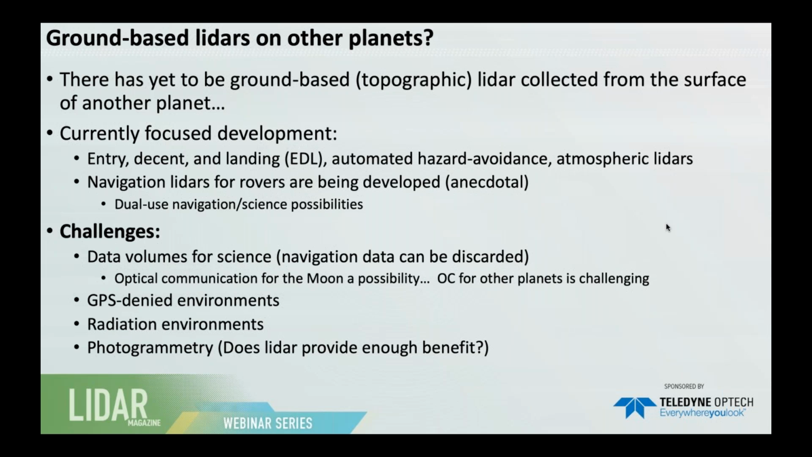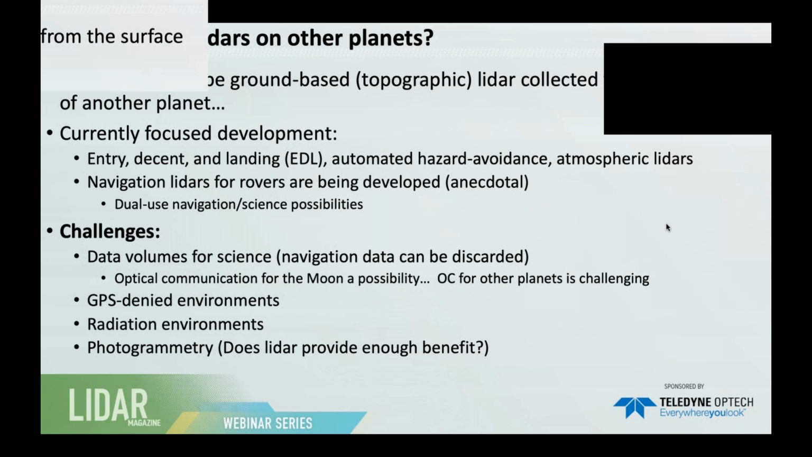So yeah, one of the big challenges: how do you get that data back to Earth? Optical communication technology for high data transfer for the moon is a possibility. It's actually been tested recently for spacecraft communication. But optical communication for other planets is challenging. Perhaps ground to satellite is possible, but satellite back to Earth using optical communication is still in its infancy, call it.